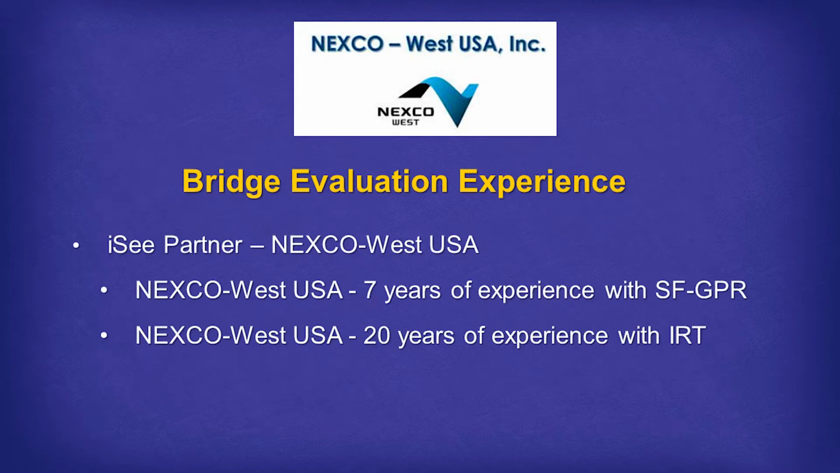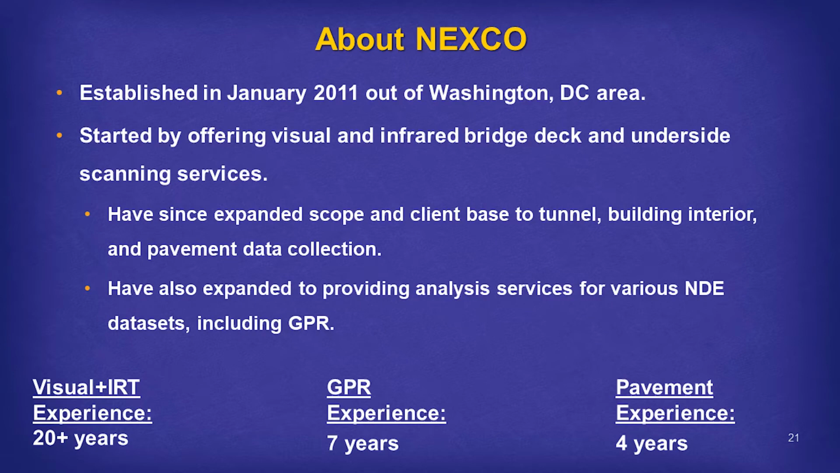So the bridge evaluation I'm going to be talking about today with the bridge approaches was performed by Nexco West, and they have 7 years of experience with step frequency GPR and 20 years of experience with infrared thermography. Nexco, for a little bit of their history, was established in Japan and has been in the US since 2011, and has, again, 7 years working with GPR, 4 years with pavement evaluations, and 20 with visual and